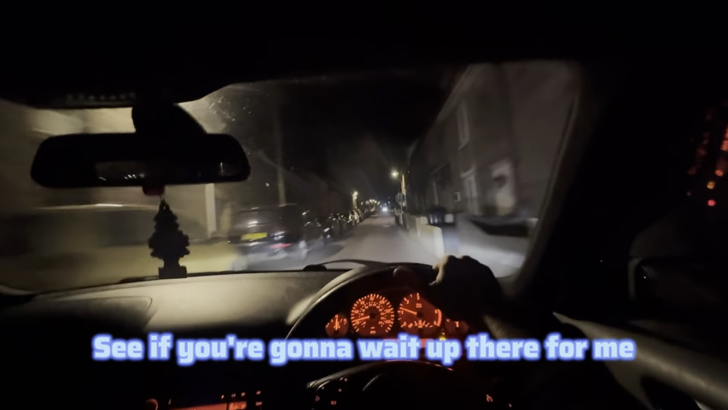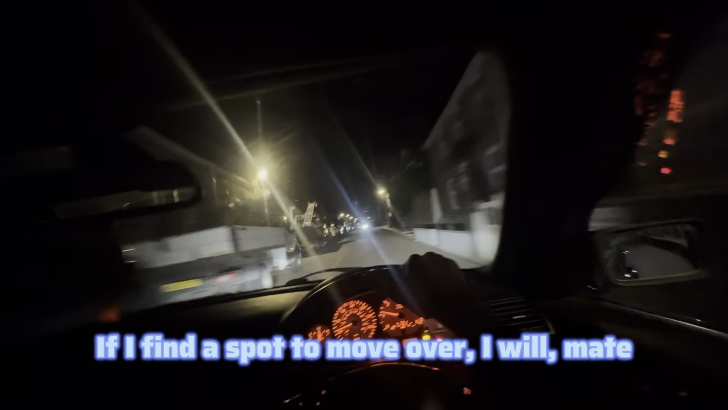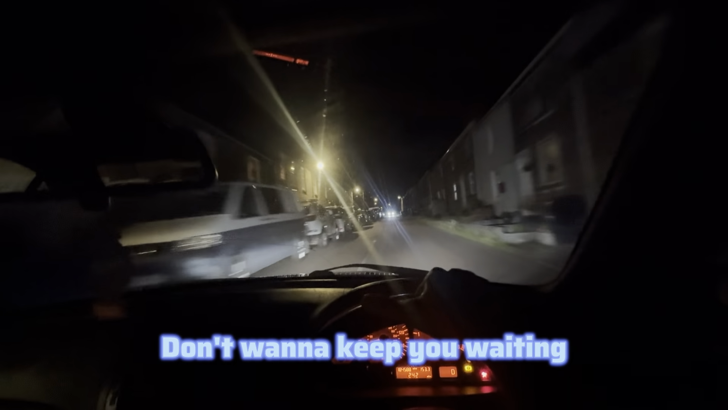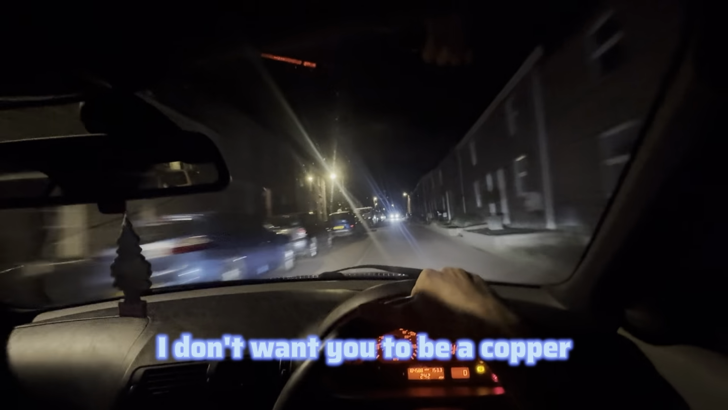So he's going to wait up there for me. If I find a spot to move over, I will, mate. I can't find anywhere. I won't keep you waiting. At the same time, I don't want you to be a copper.